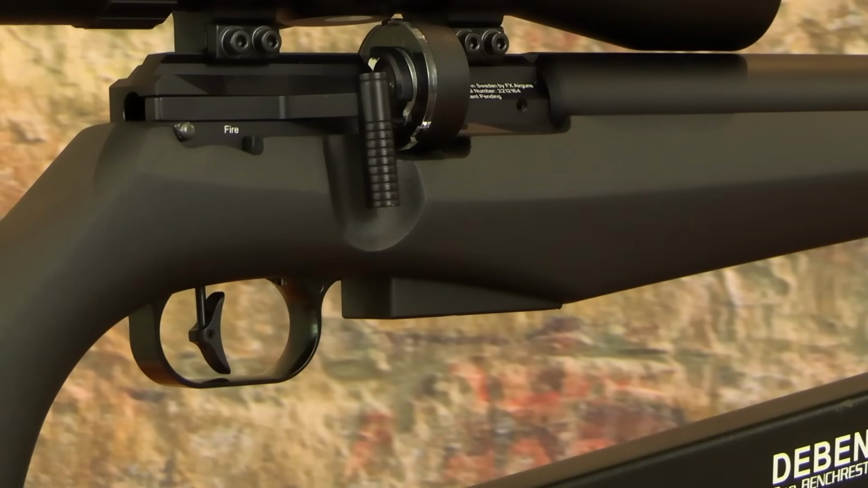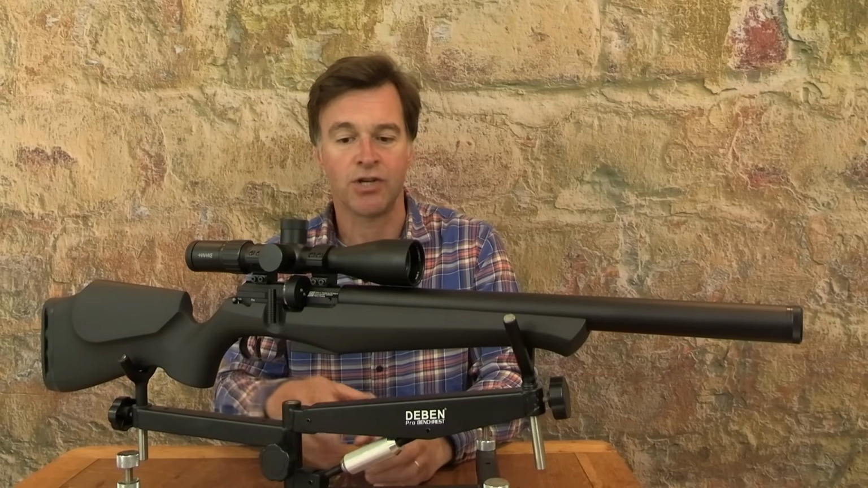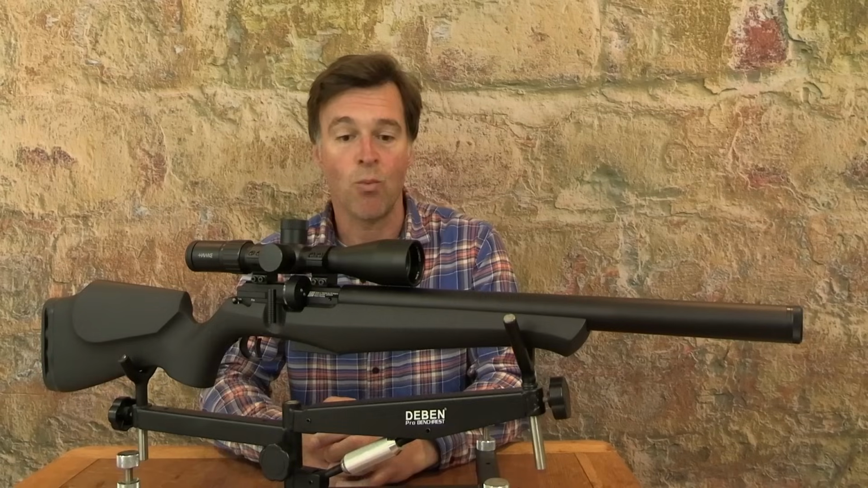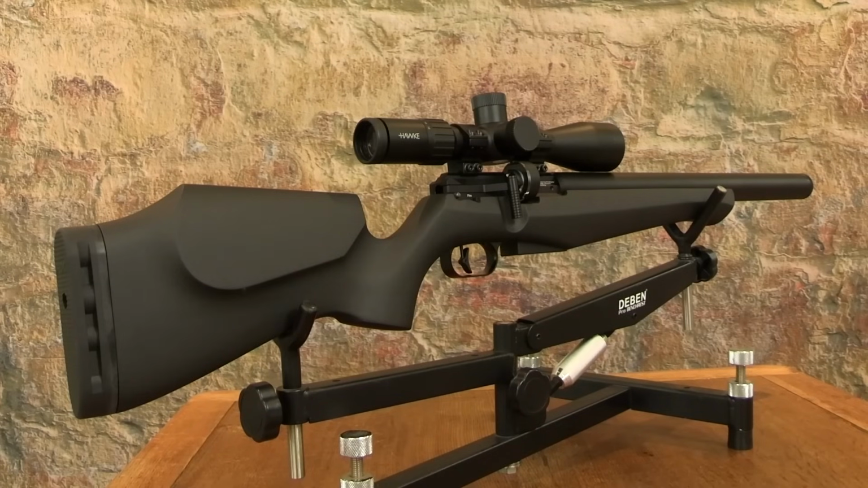Now apart from having some rather unusual features, the DRS is also very light. Now in this version, which is the 500mm barrel synthetic stock model, it weighs just 2.3 kilos unscoped and is 93 centimeters long before you fit a silencer.